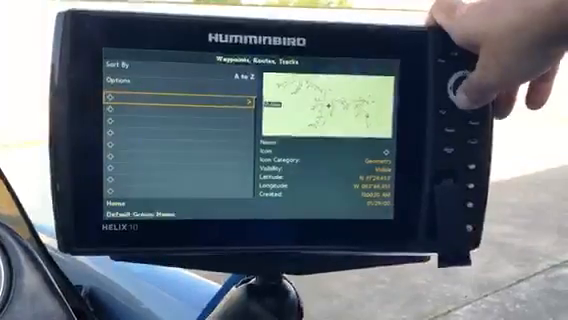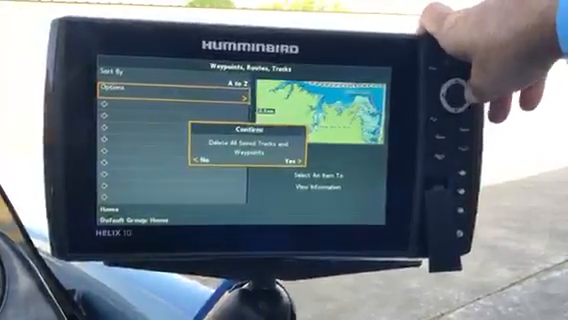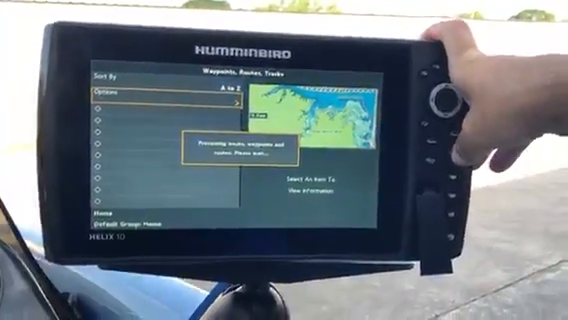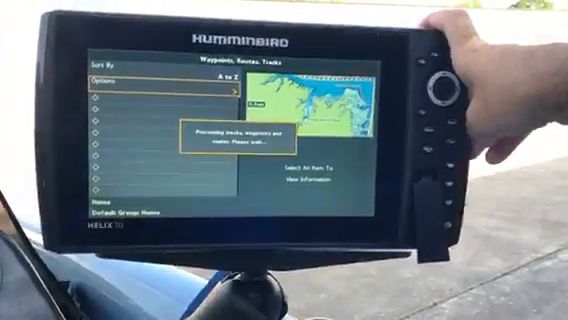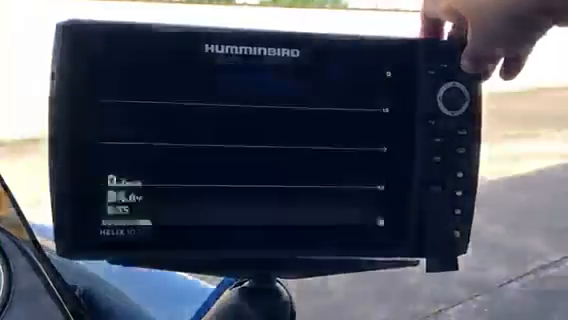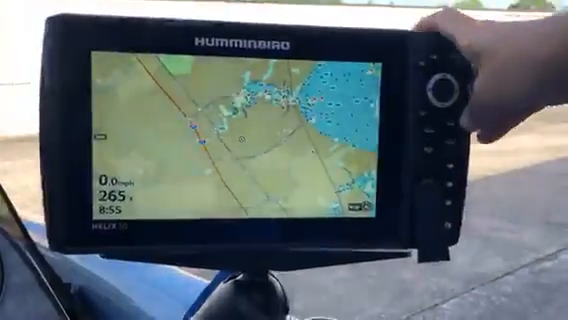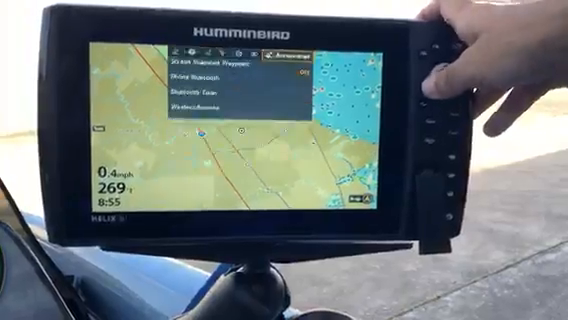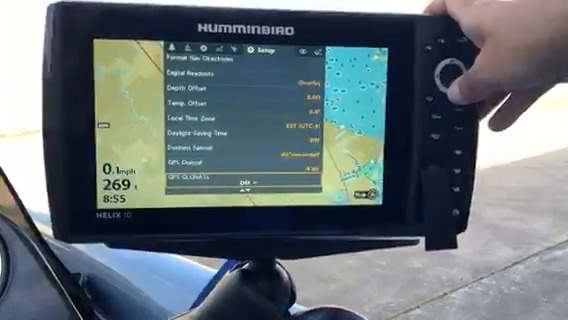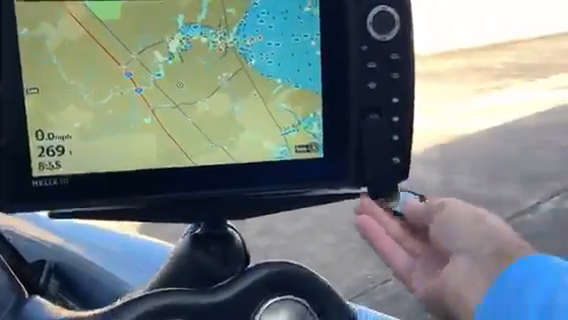I'm going to clear all my tracks and waypoints again. I'm just going to go to the chart view.